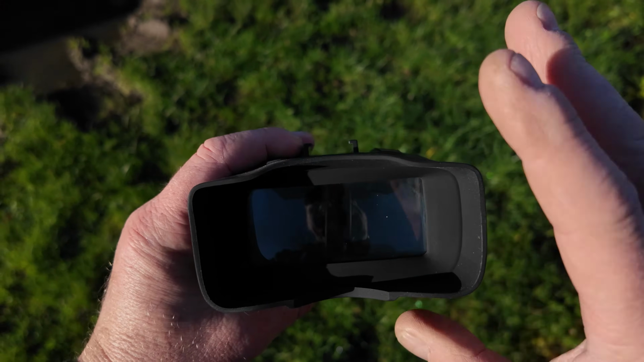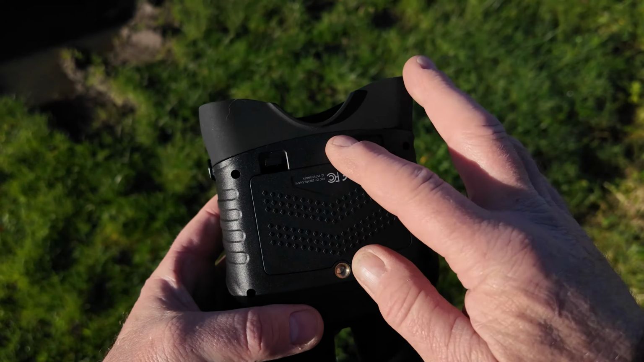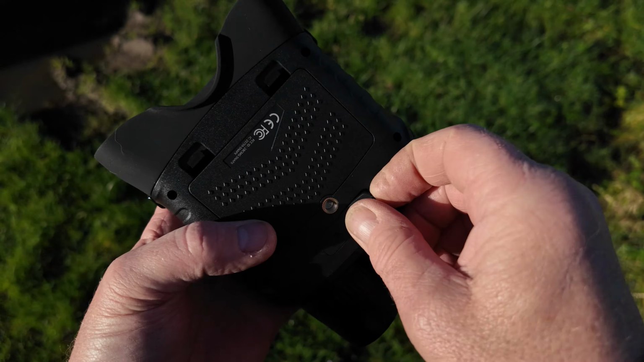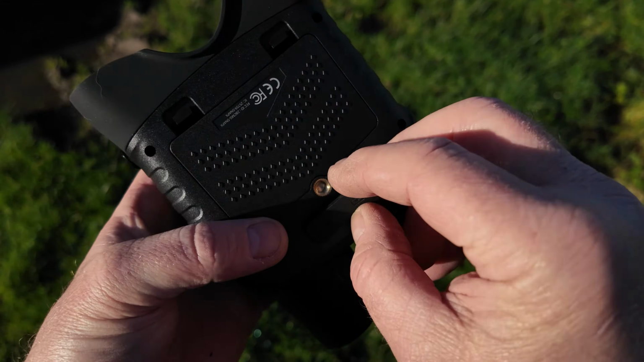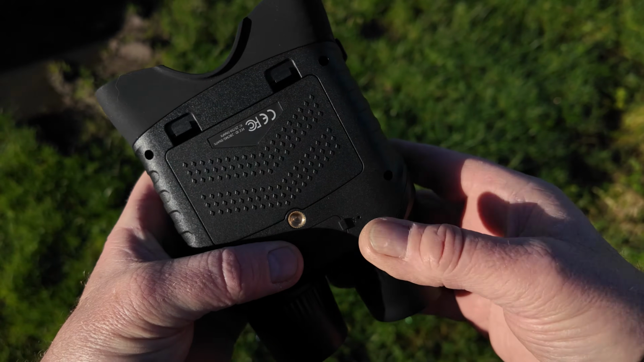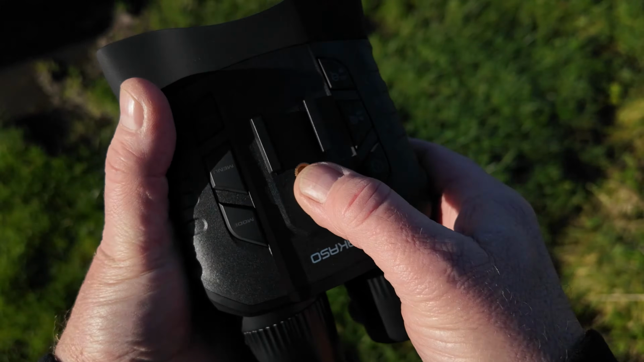A nice clear display when switched on. Battery compartment at the bottom. You've got 2 batteries with this. An SD card slot and a charging slot. A 1/4 inch tripod mount top and bottom.